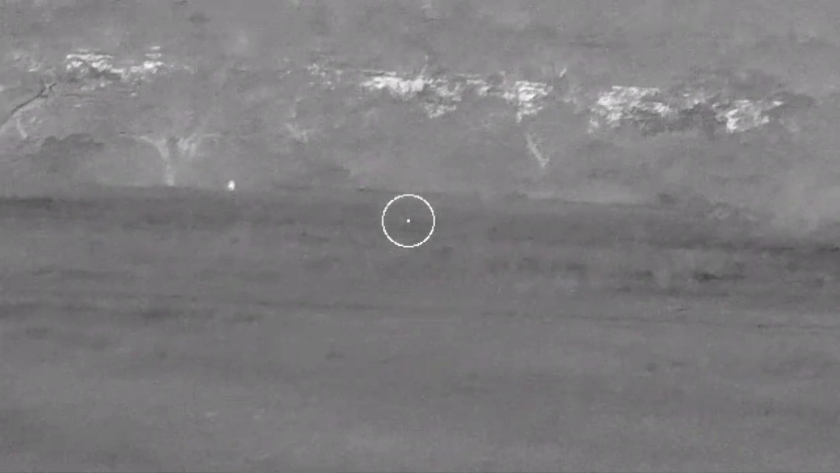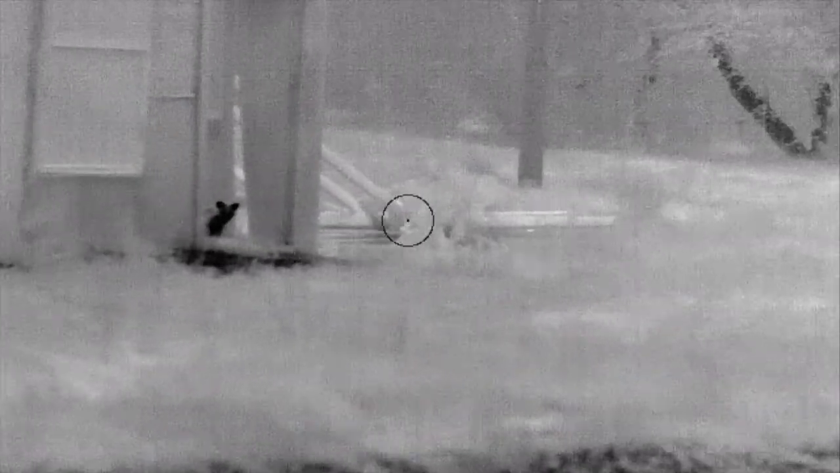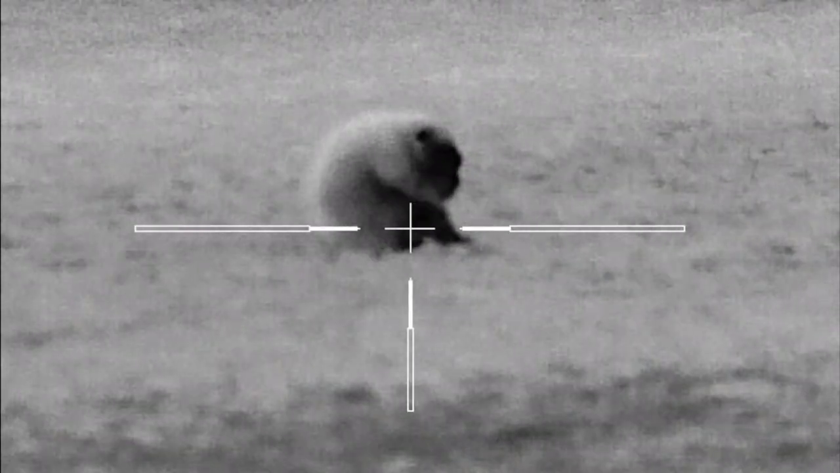Finally, I decided to sit out a bit longer and watch the feeder. This baby raccoon kept me company. This massive porcupine was also feeding less than 15 yards from me.